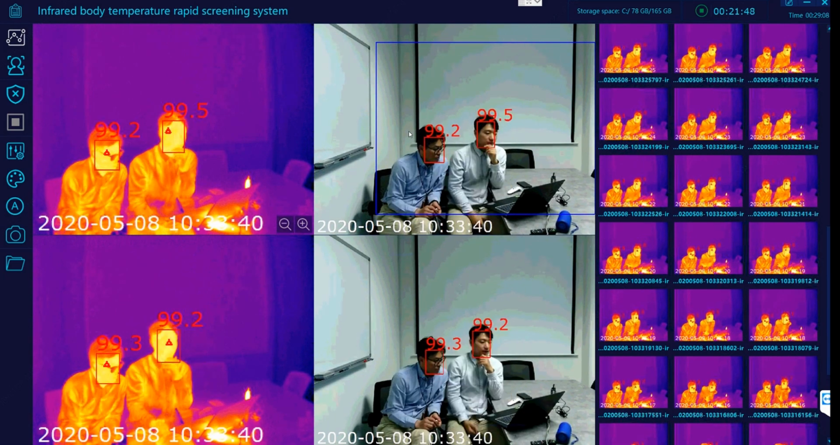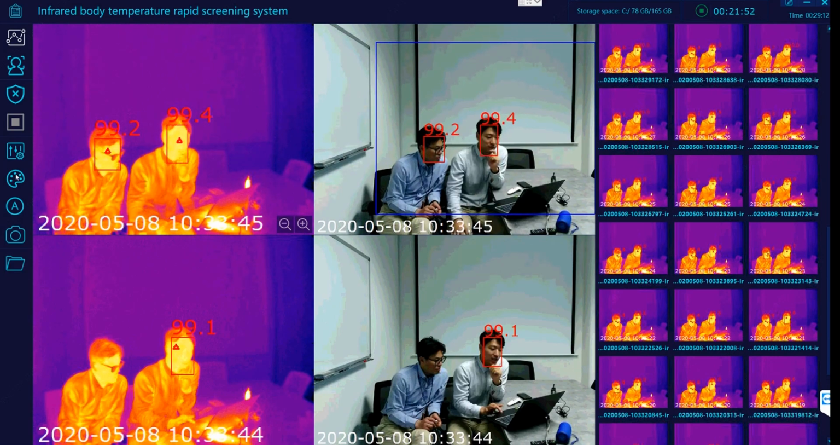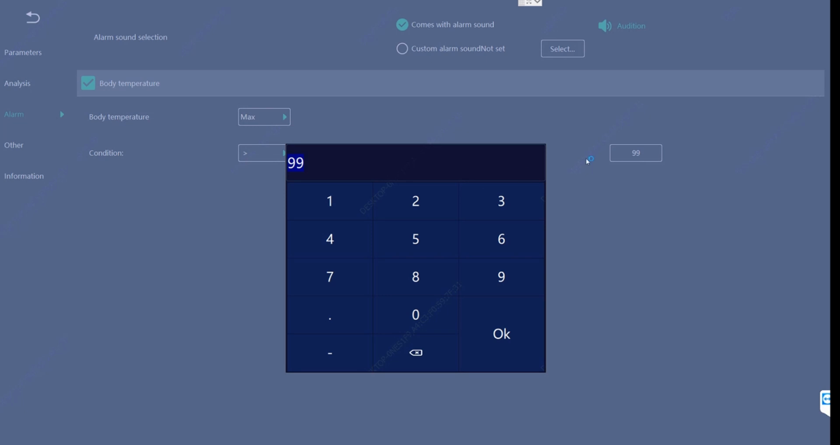So you can see anybody over 99 degrees being detected, and it will start triggering alert. Let's go back to setup screen and set it back to somewhere a little more realistic level so I can walk through the menu with you.